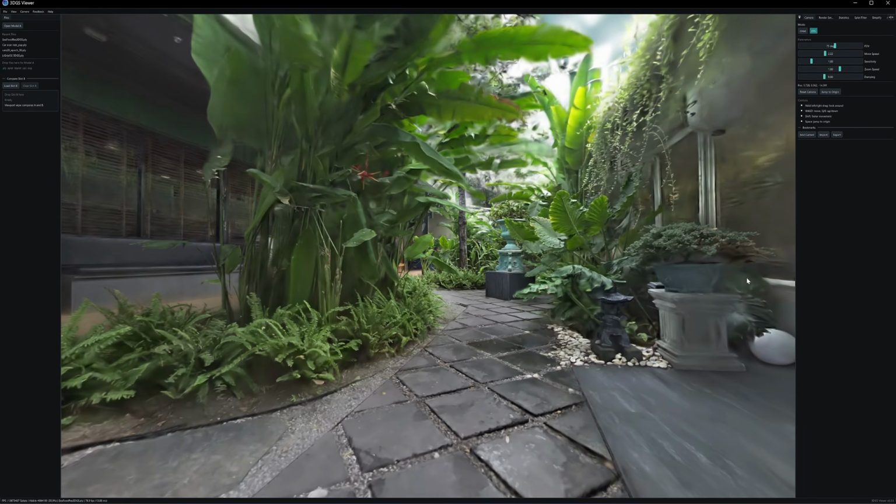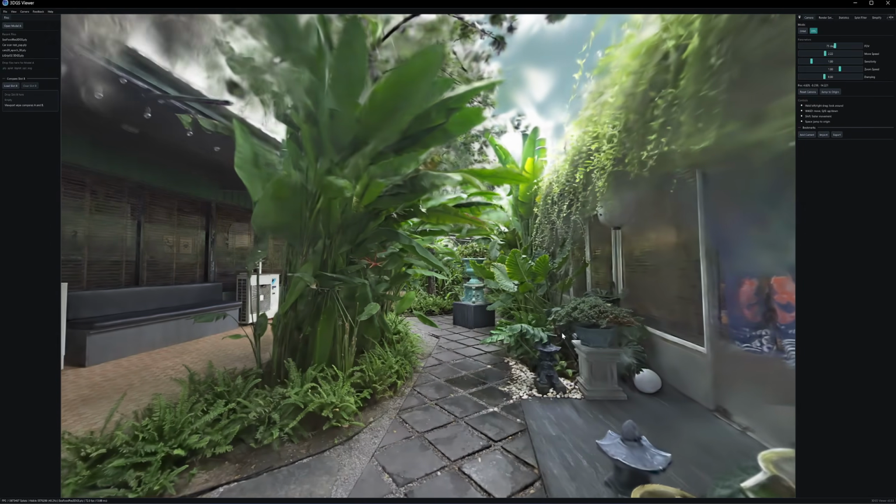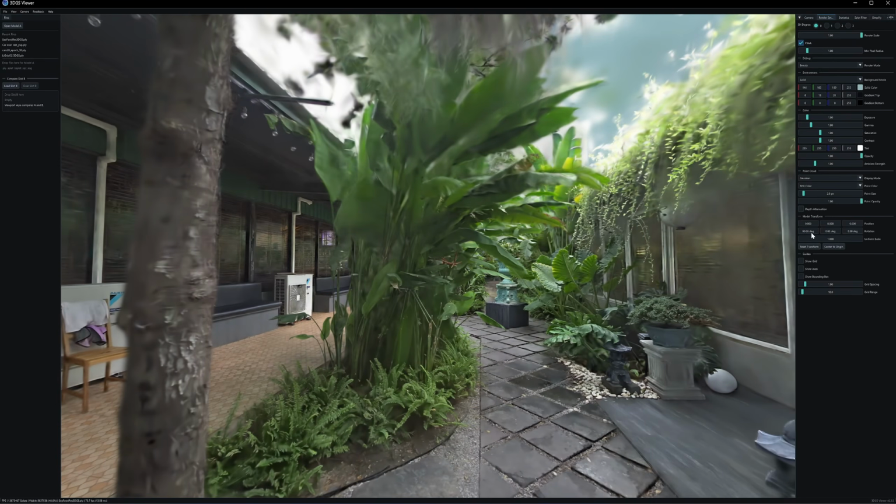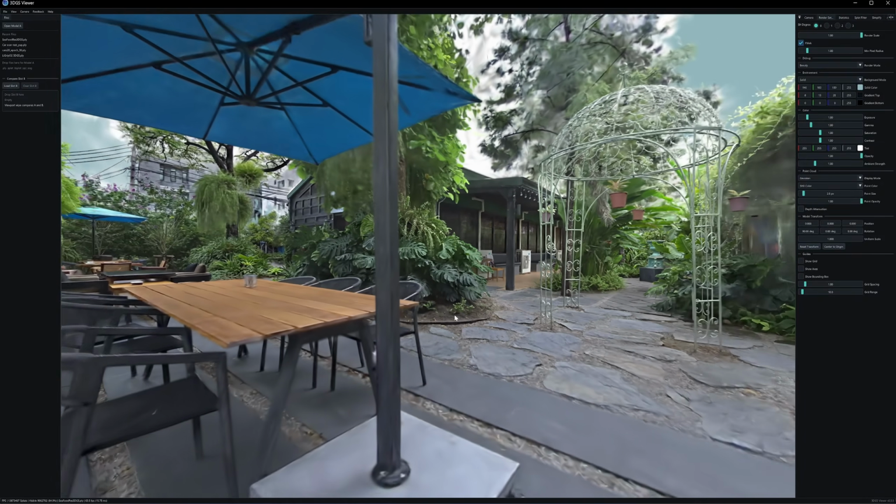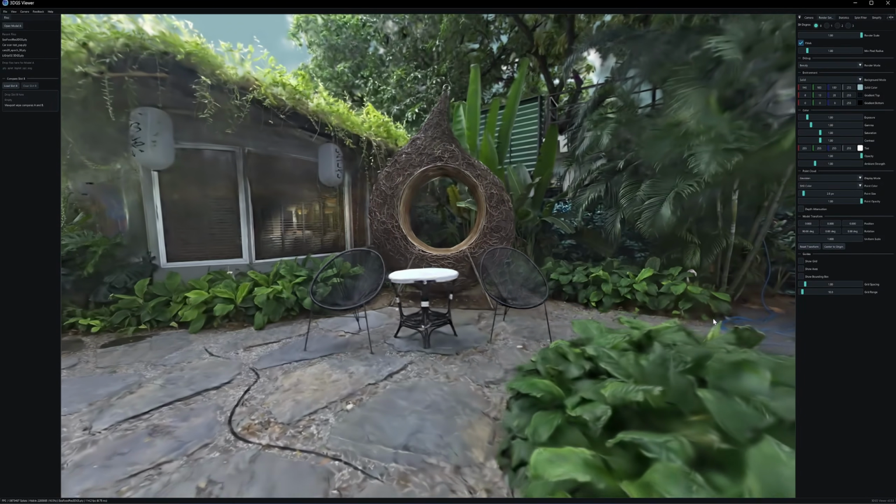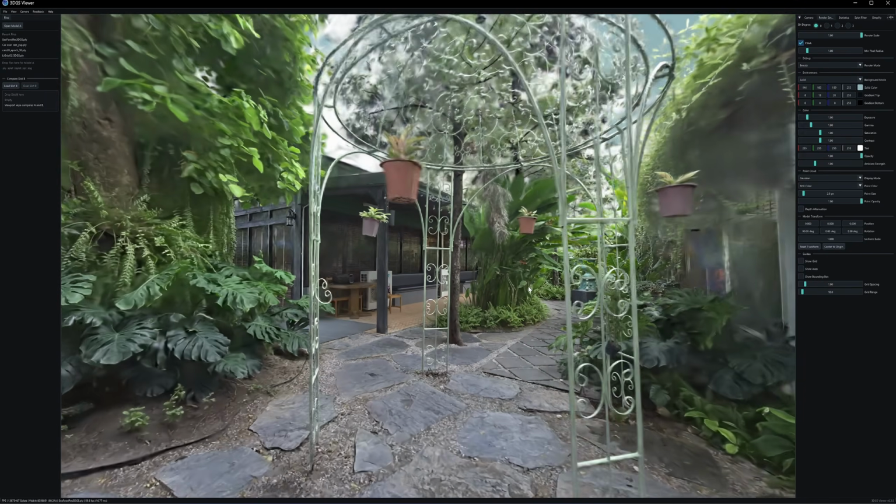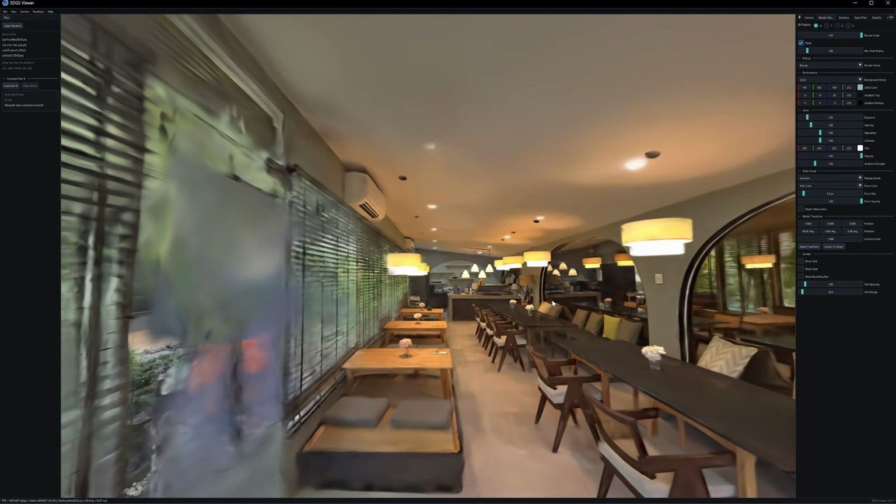You can navigate with the WASD keys on your keyboard, but note that there is no compatibility with Space Mouse. The default setting uses Y-axis up, so you will need to rotate the model in the transform tab along the x-axis by 90 degrees. The navigation isn't as smooth as the LiDAR360 MLS viewer, but it's still good enough for use in design meetings.